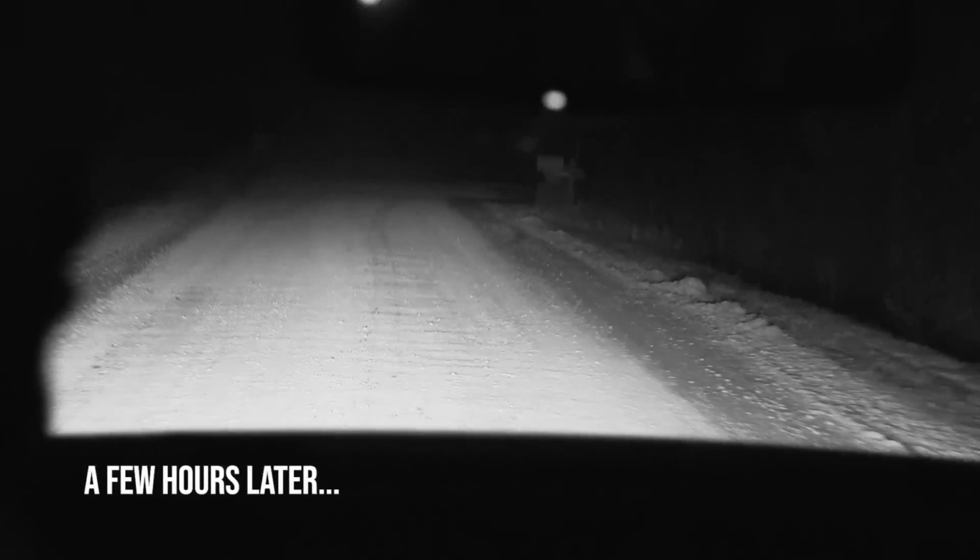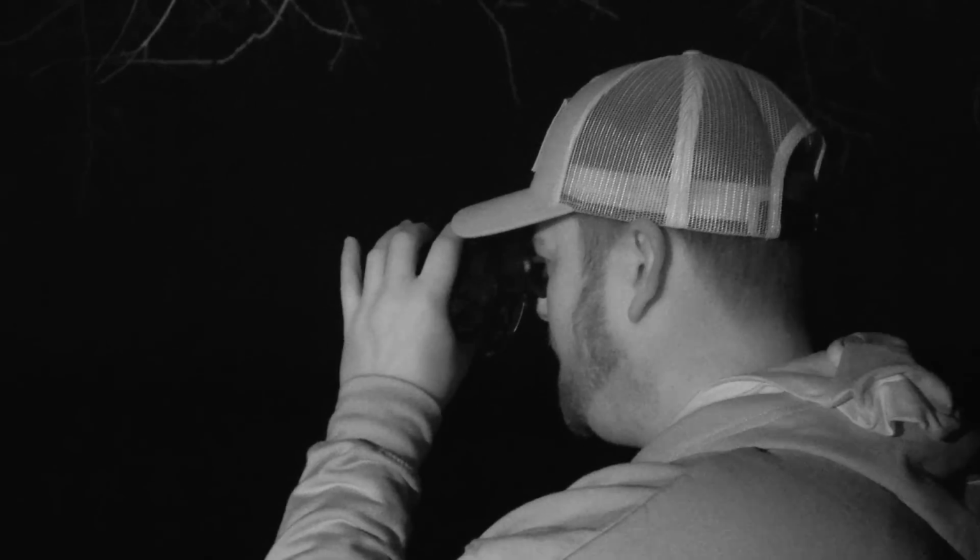We've had a few sets that haven't been so successful, but again, we're just trial and error, push on to the next spot, because some spots the coyotes are working, other spots are not, you know, definitely location based, and we have chosen the wrong location the last few spots, so we're gonna go try this spot. We've had success in the past.